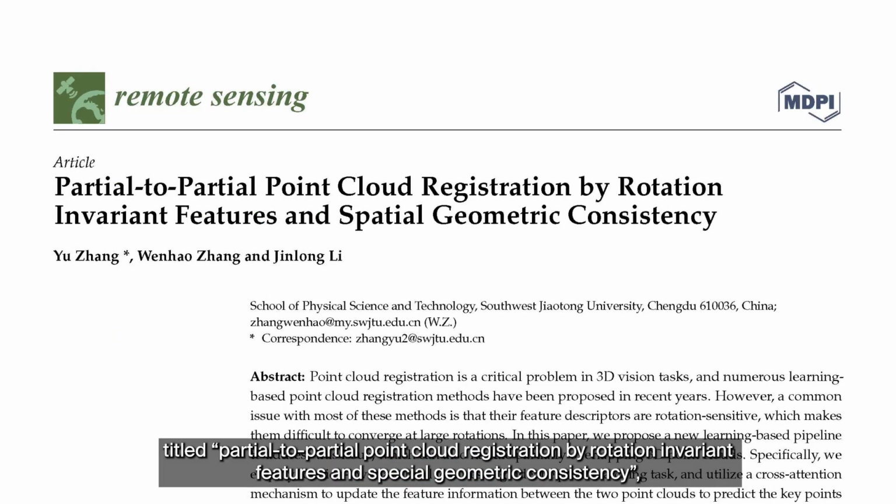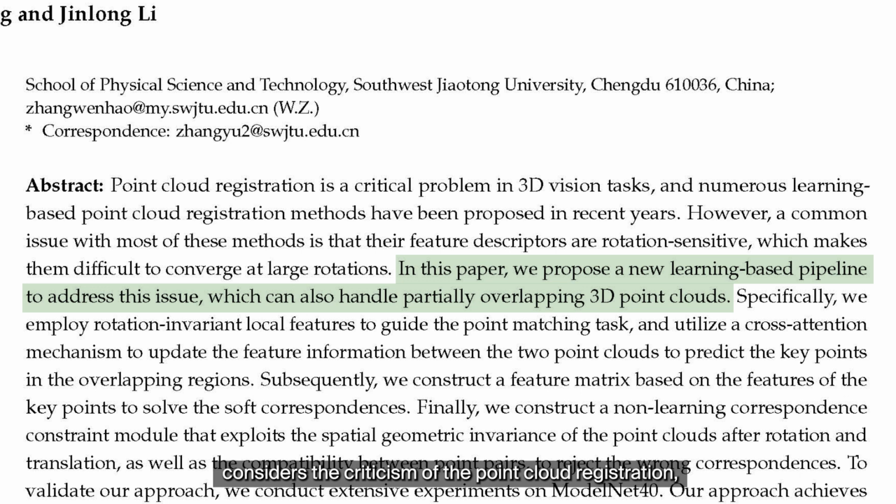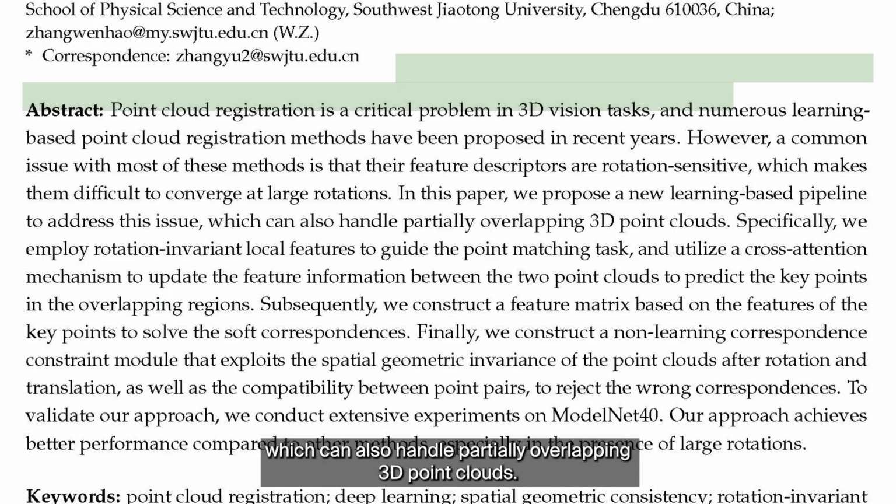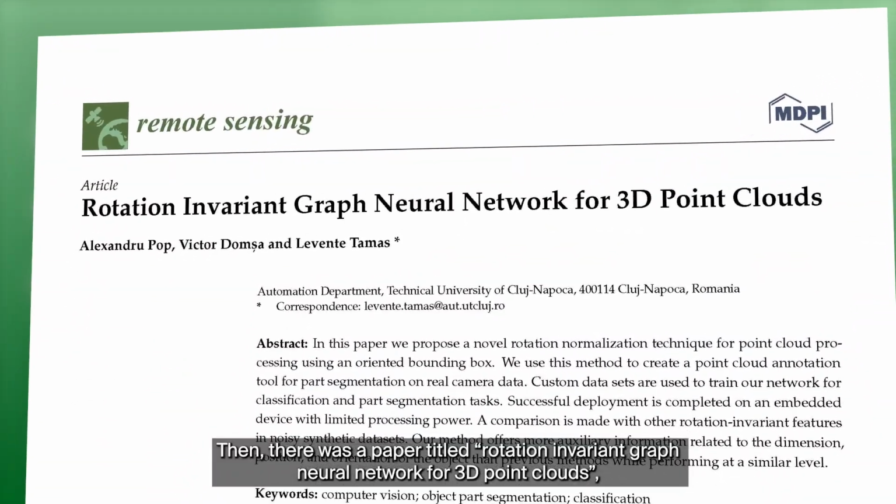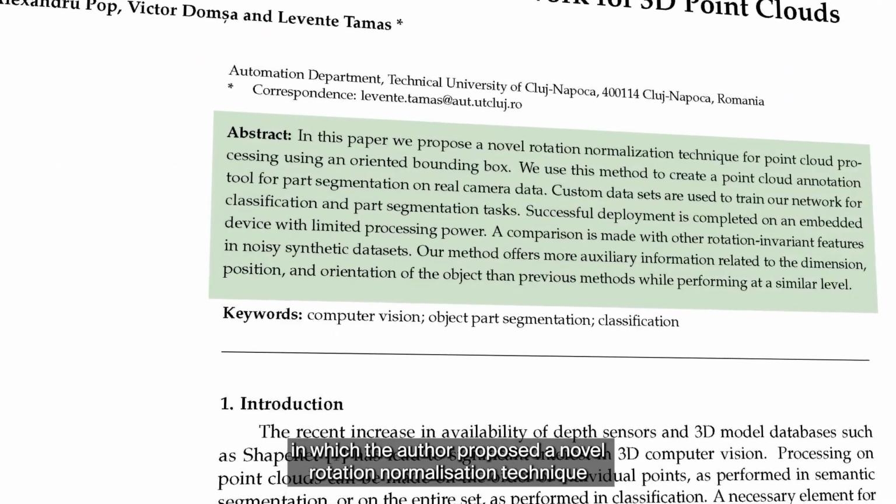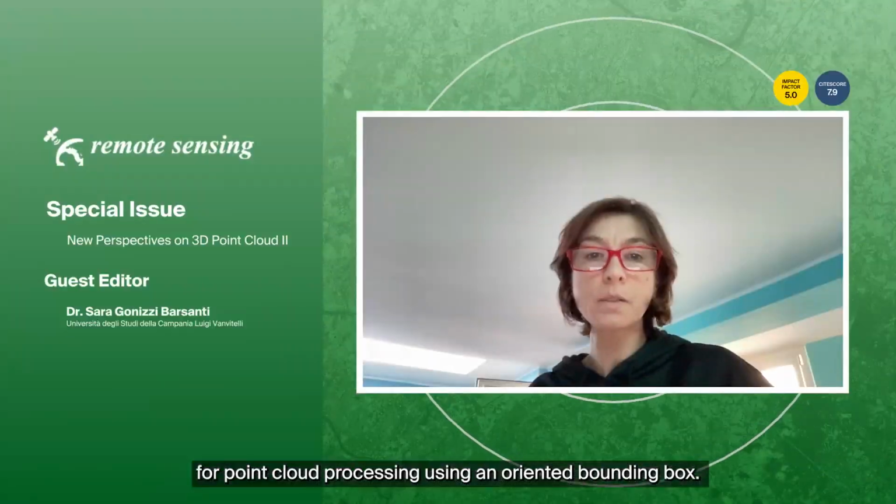The third one is Partial to Partial Point Cloud Registration by Rotation Invariant Features and Spatial Geometric Consistency. It considered the criticism of point cloud registration, and it proposed a new learning-based pipeline to address this issue, which can also handle partially overlapping 3D point clouds. Then, Rotation Invariant Graph Neural Network for 3D Point Cloud, in which the authors proposed a novel rotation normalization technique for point cloud processing using an oriented bounding box.